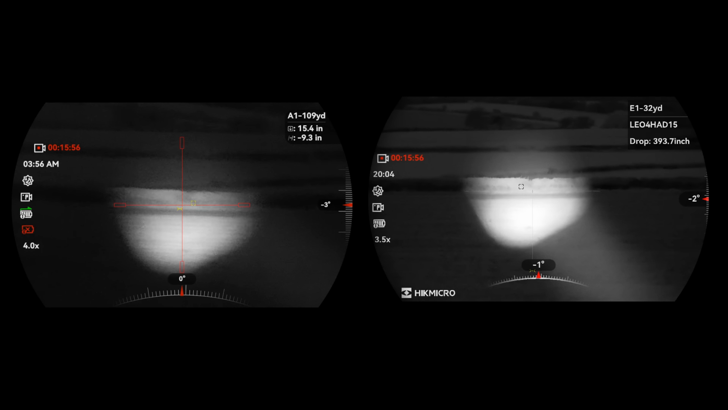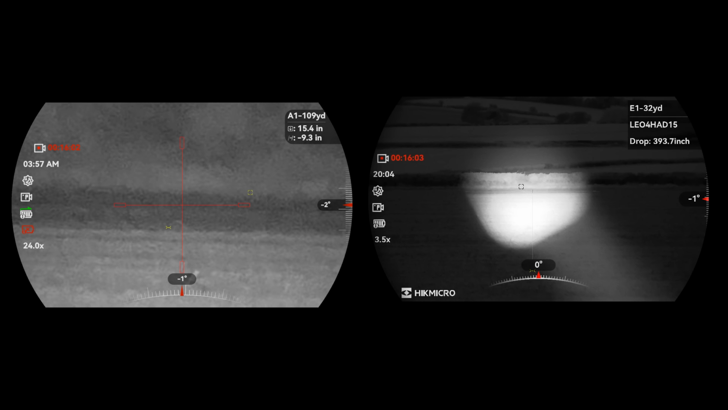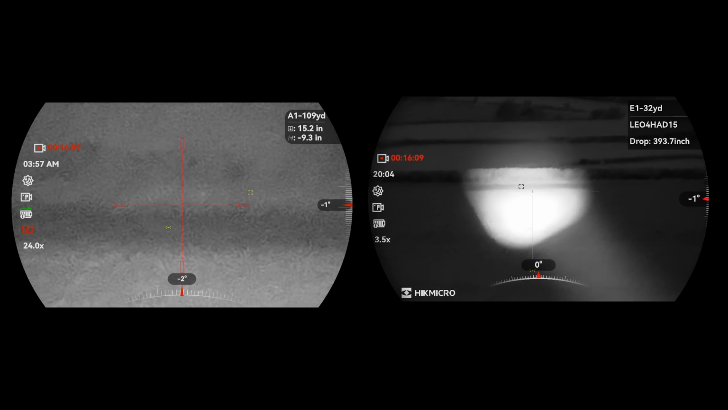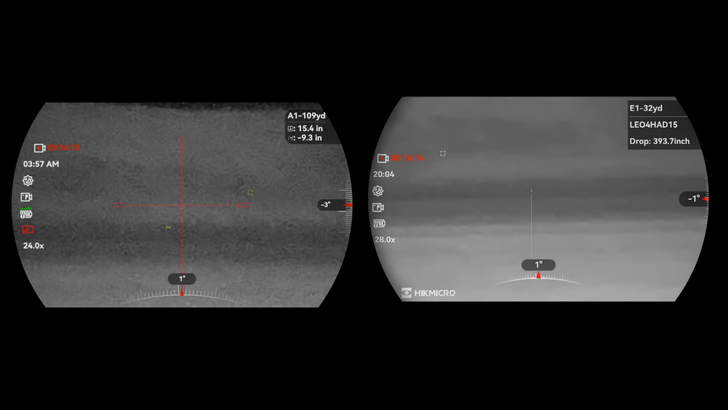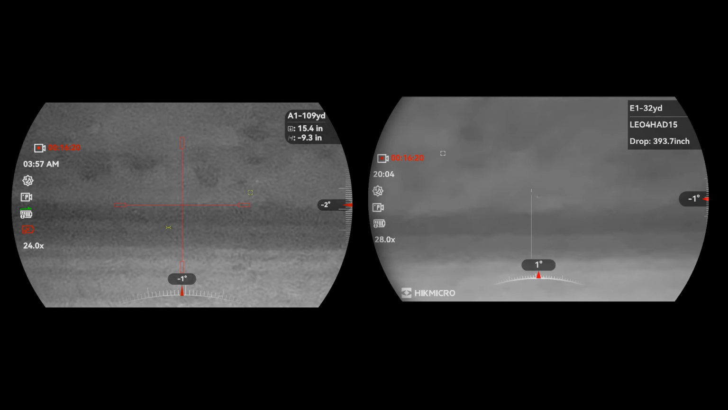So let's see what happens when we zoom in now. You can definitely get more clarity. Like I say, this is an older torch.